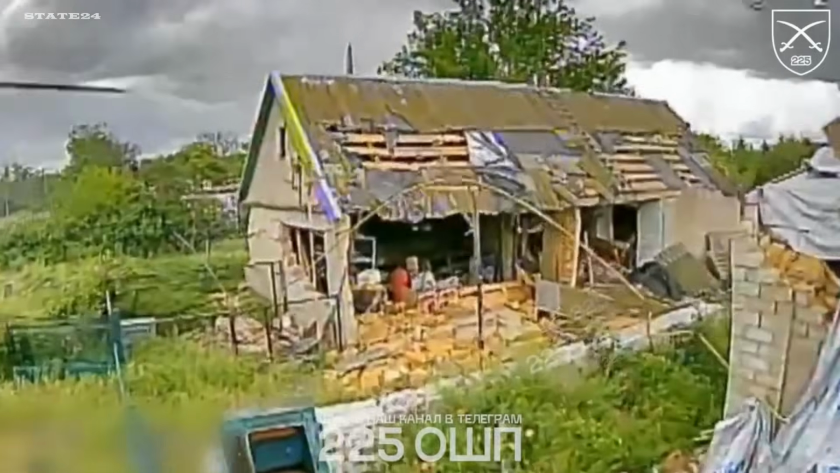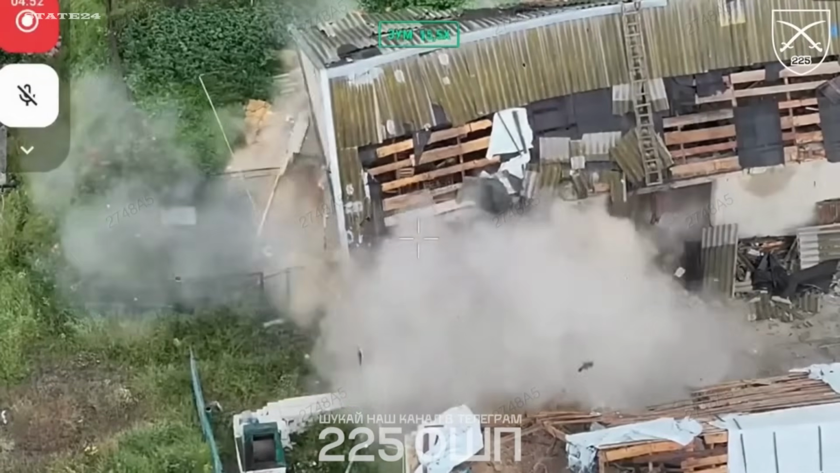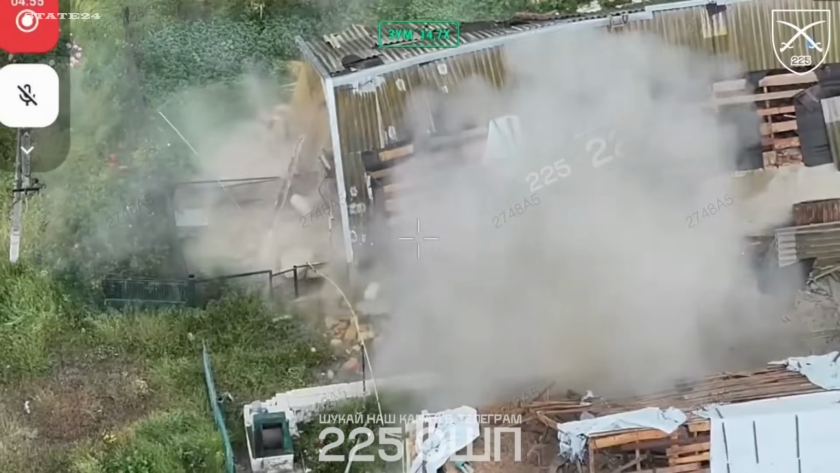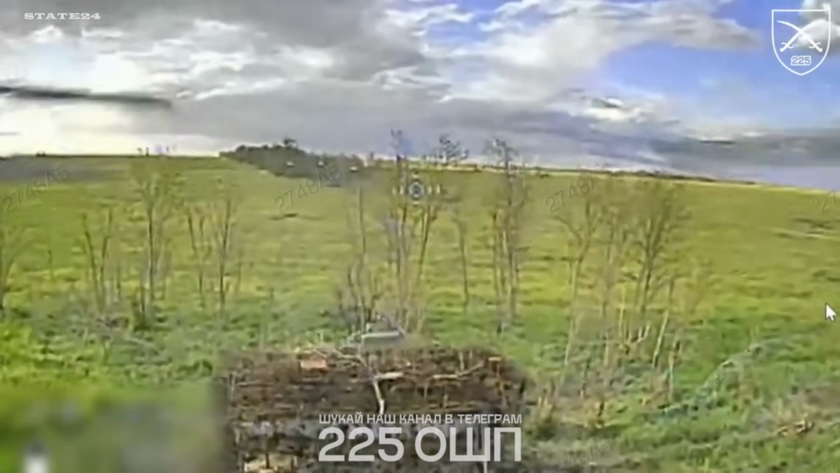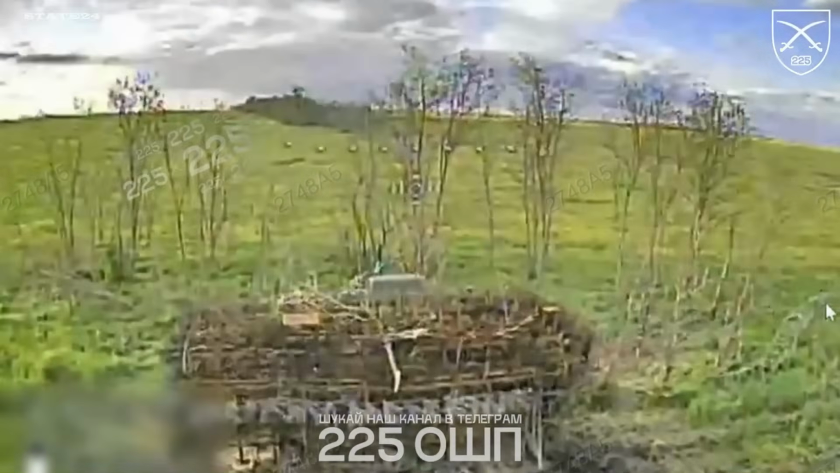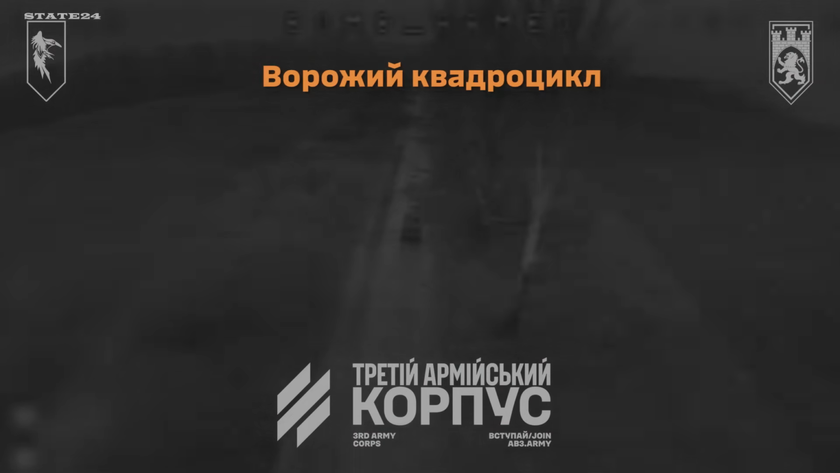That's everything for today. June 7th, 2026, day 1564 of this war. Russian total losses have now crossed 1,372,270 personnel, with 1,380 casualties in the last 24 hours alone.